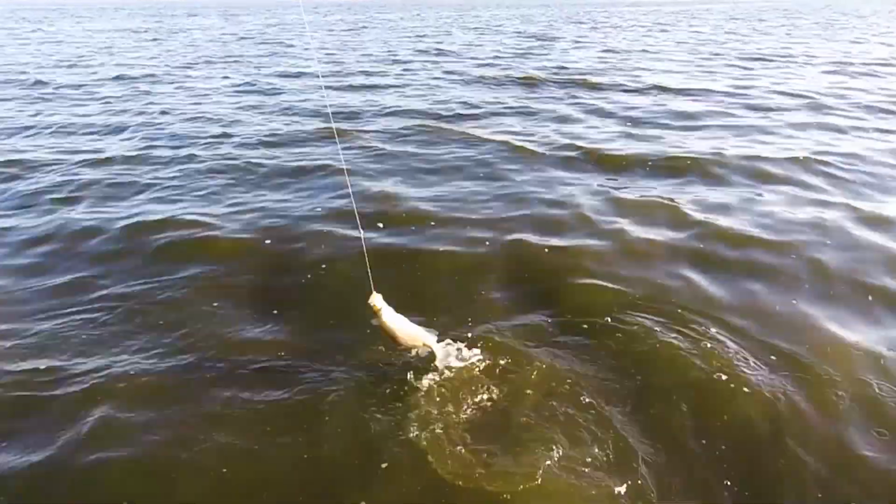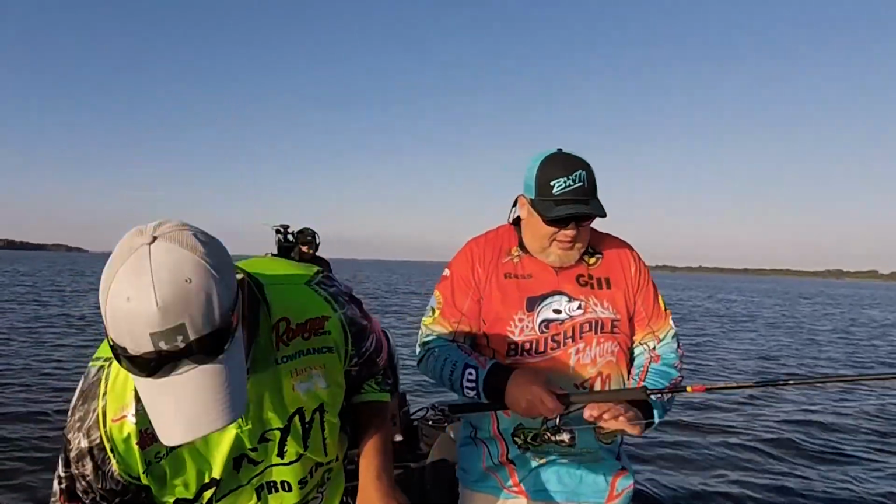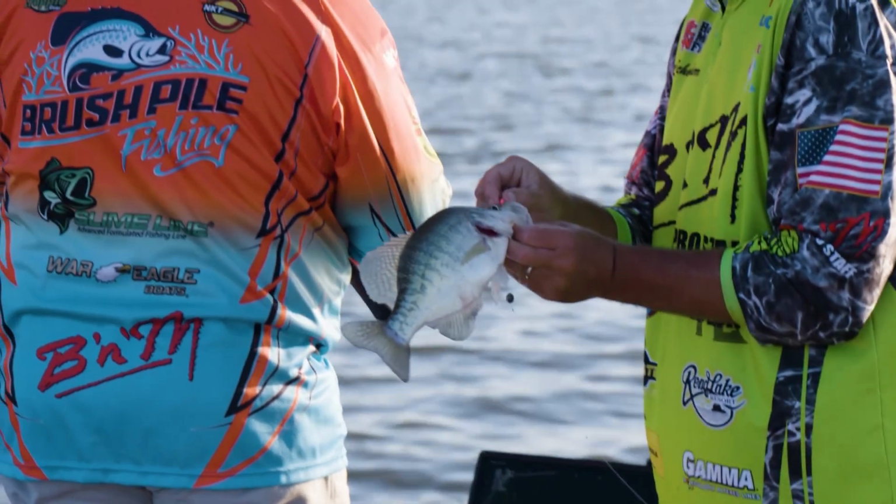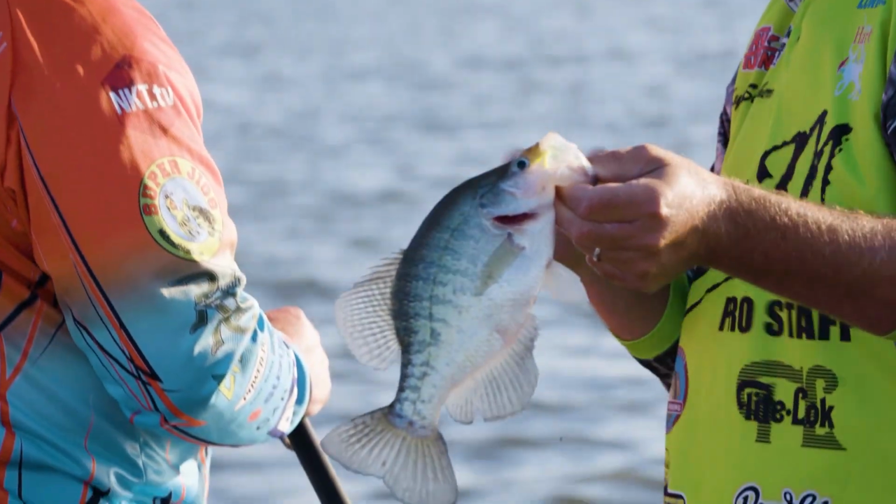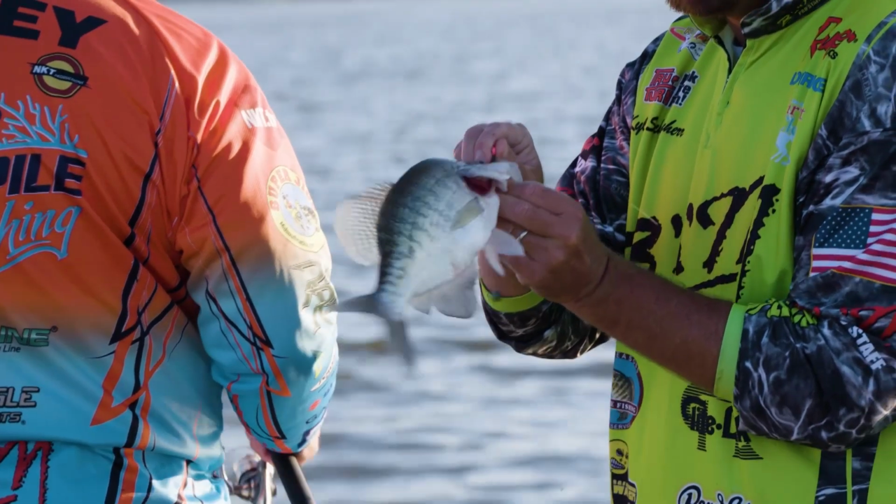You got Kyle? Another good fish. Another good one. This lake is in pretty good shape. It's a fertile lake. There's so many in this 12 to 14 inch range in this lake right now. It has been an awesome morning.